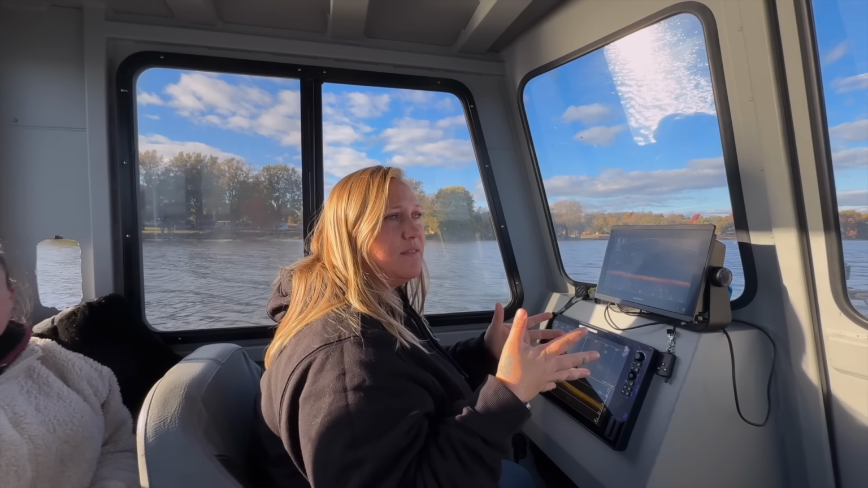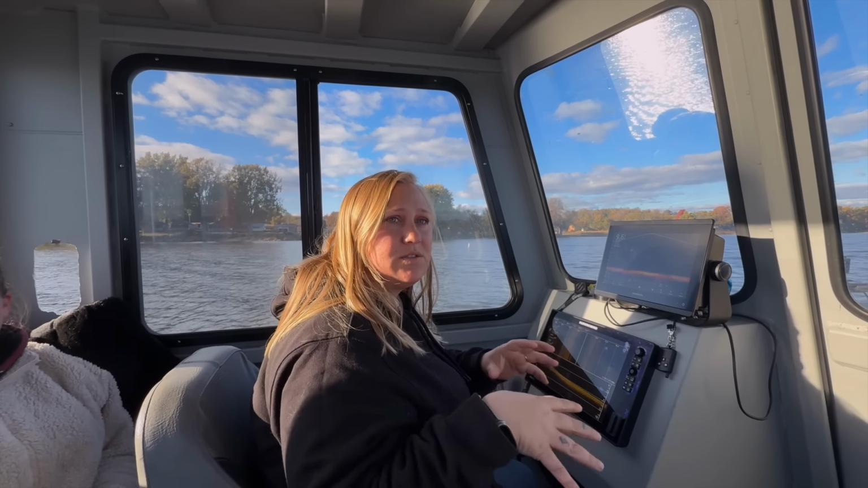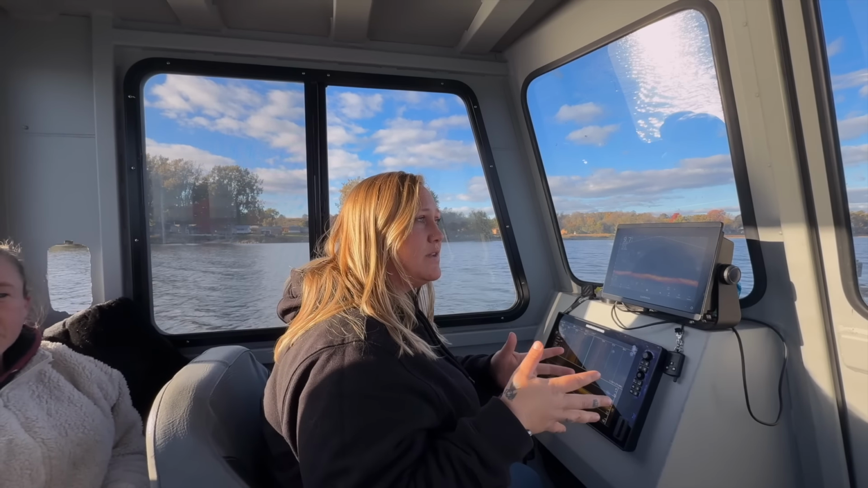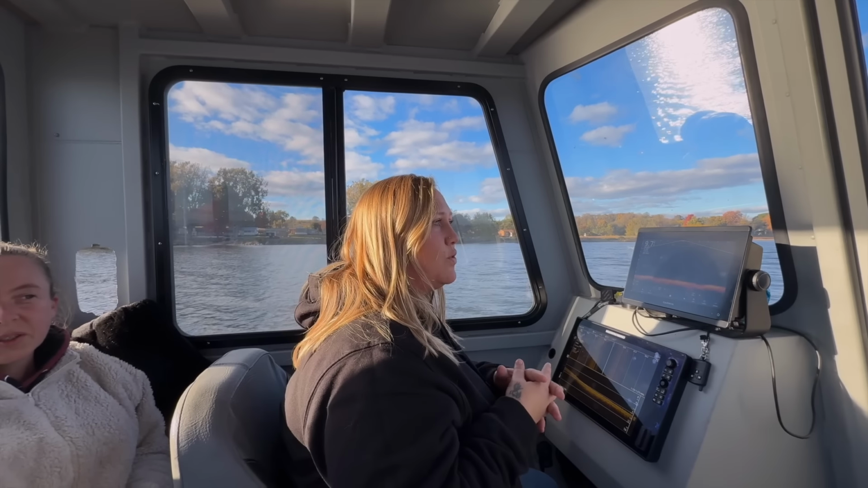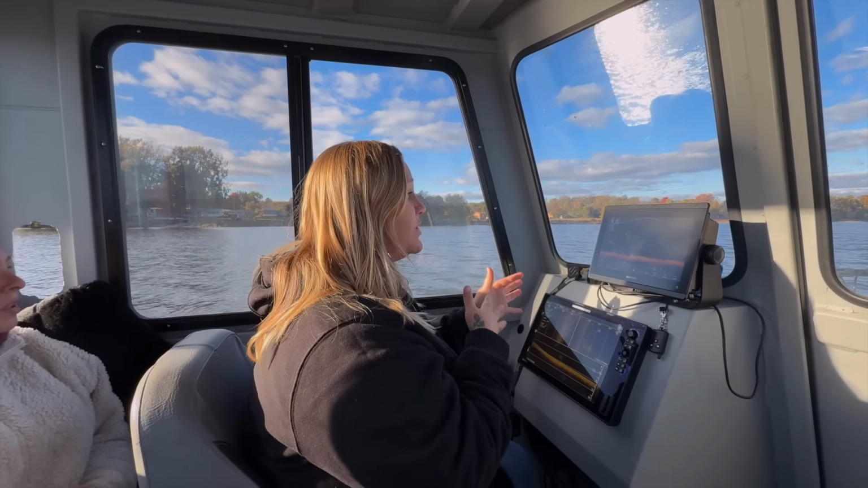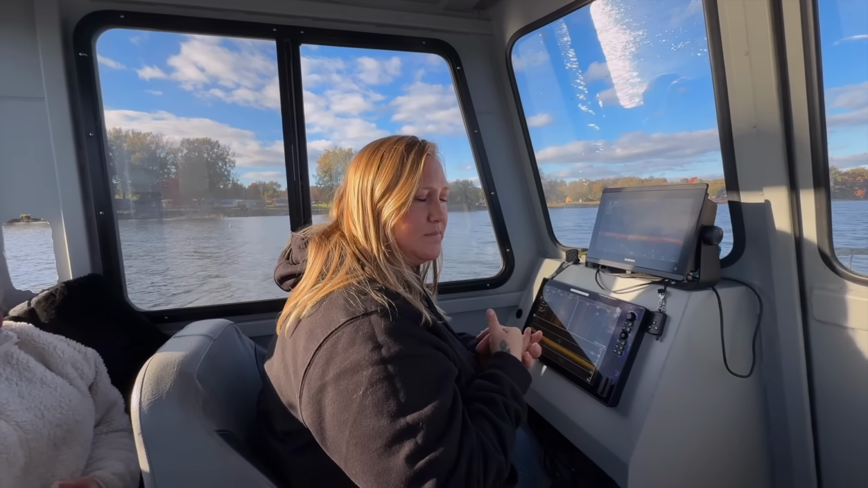The glacier that melted and then created the Great Lakes is also the same one that created Black Lake. This is a destination in New York for vacation and fishermen. There are going to be really shallow parts, there's going to be really deep parts, but we're going to get everything checked out to the best of our ability.